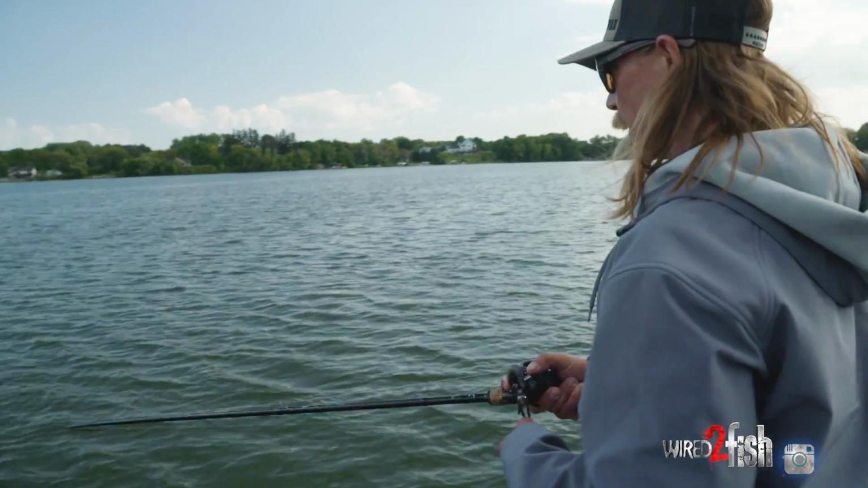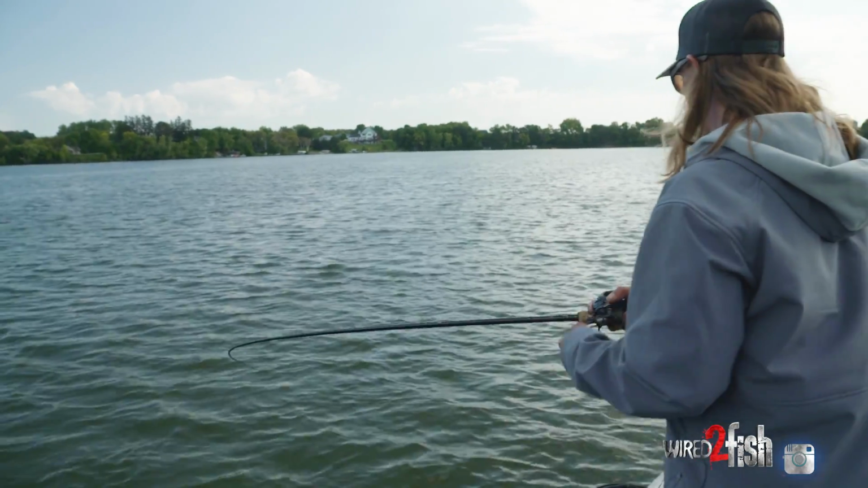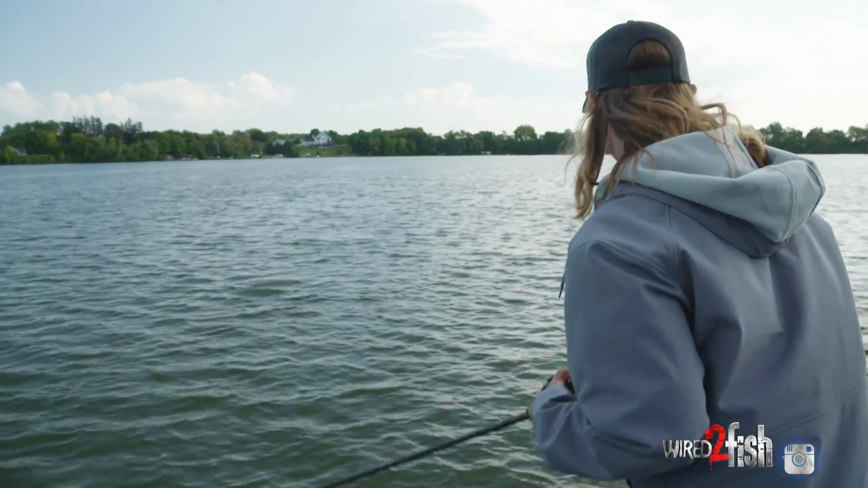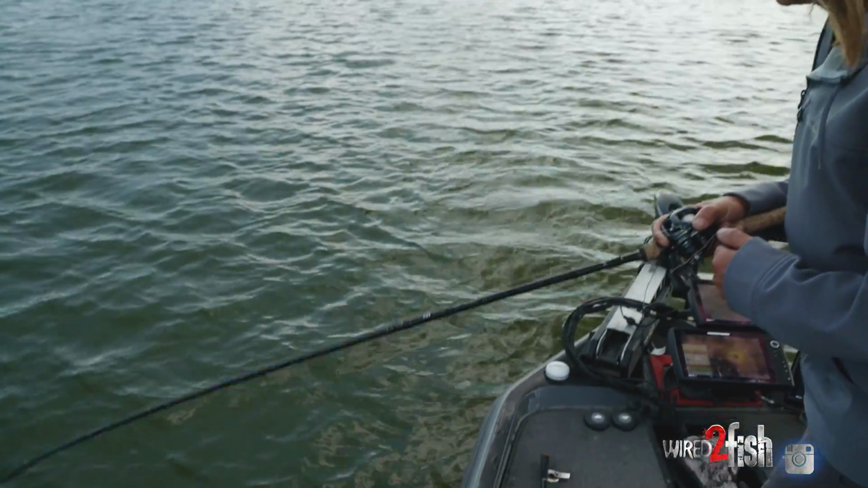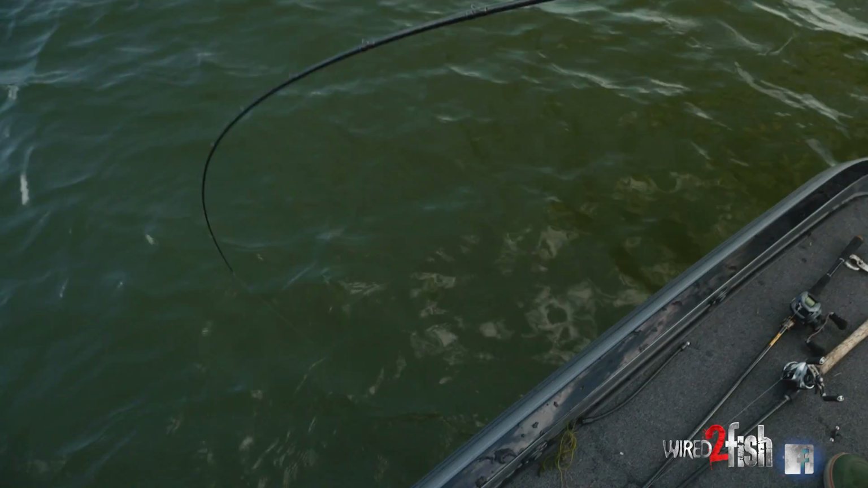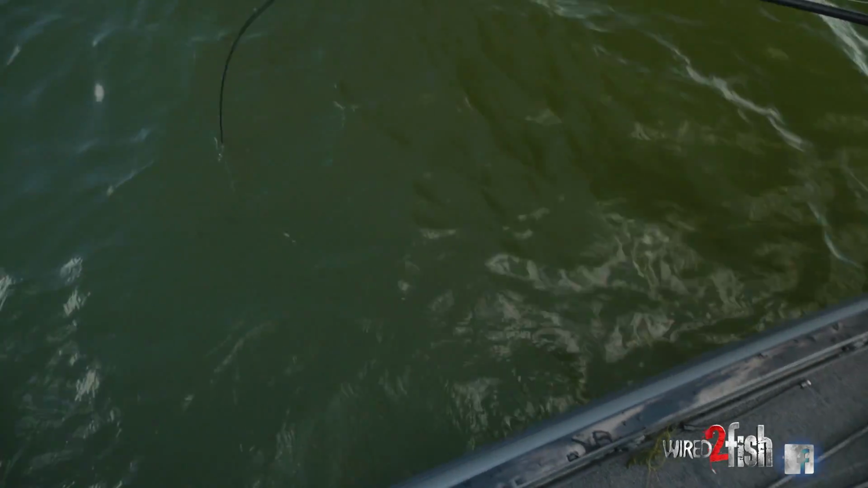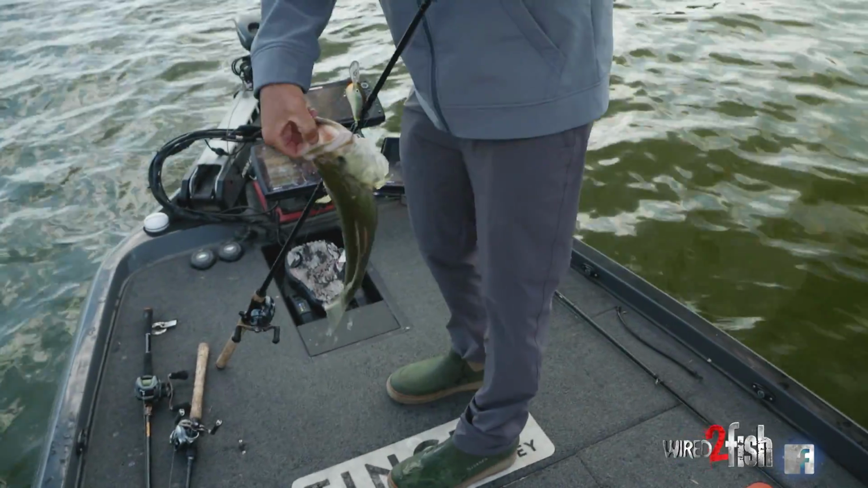We came down that, we got a pretty good ways down that rock bar. Caught one on a crankbait, I thought I was somewhere. Made a bunch more casts, nothing else. Then I threw out, I had one miss it, and then threw right back and got another bite. So I think we might have located one of the sweet spots. Not a great big one, but nice chunky bass.